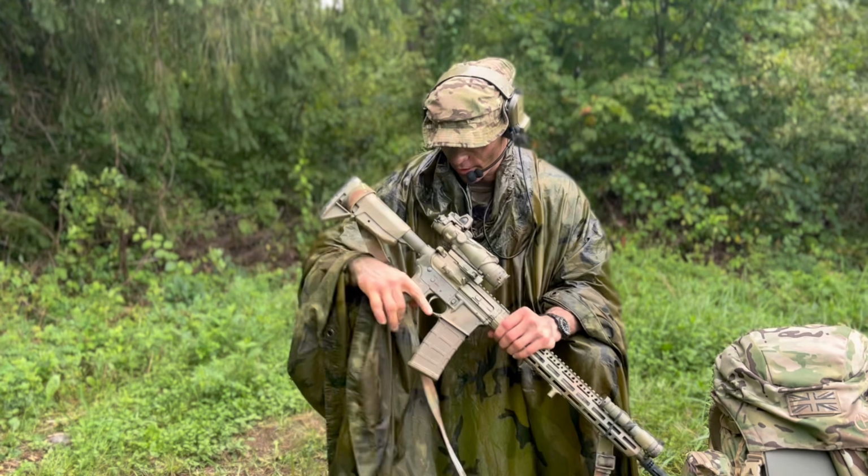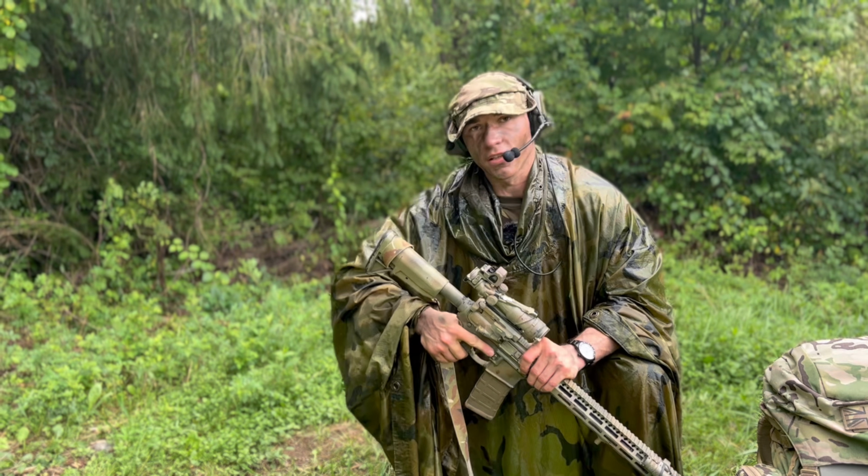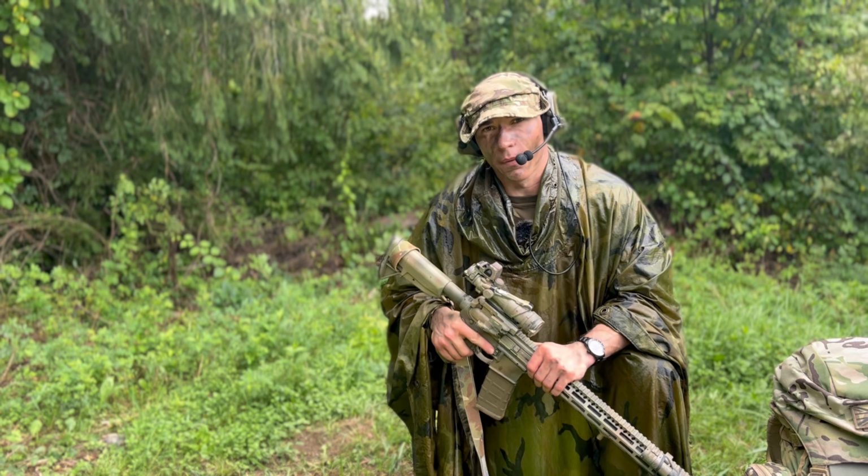So there we have it, the wet poncho's on. It is uncomfortable, it is nasty, but that's keeping my body heat away. So let's see how this looks under thermal.